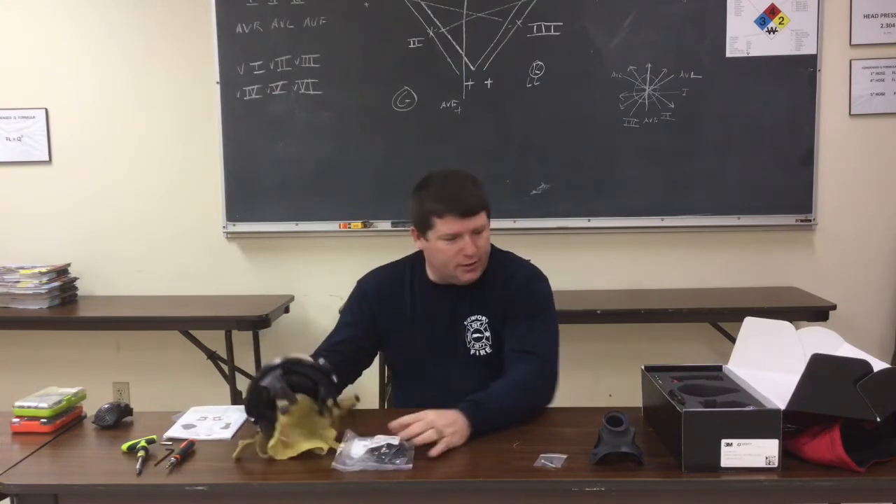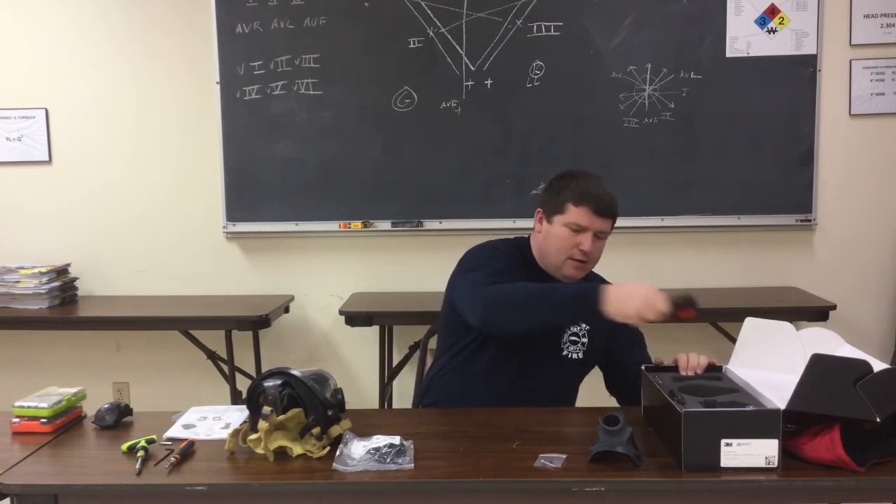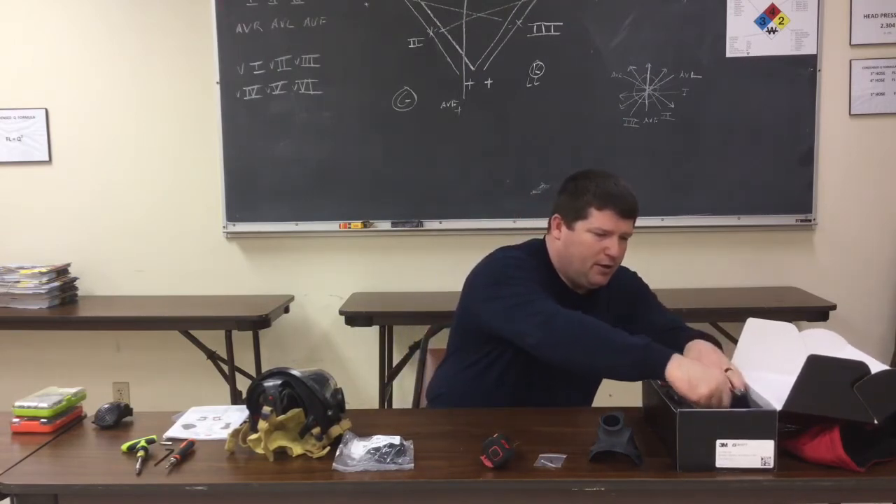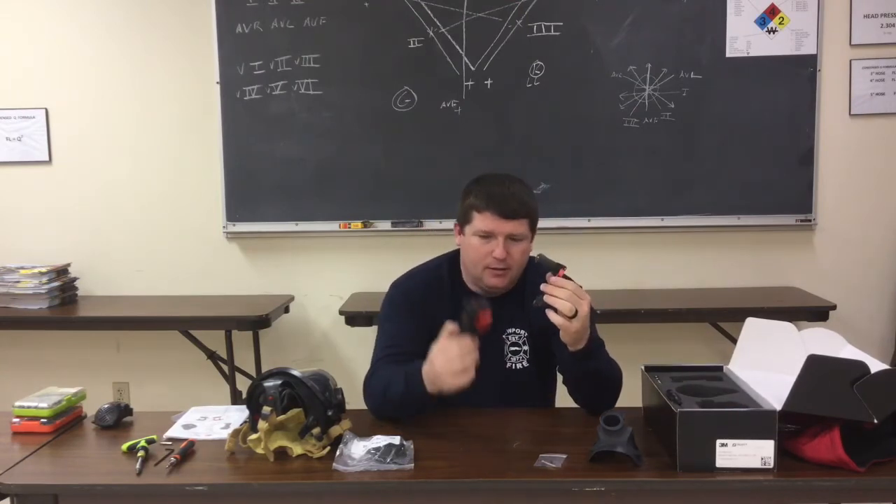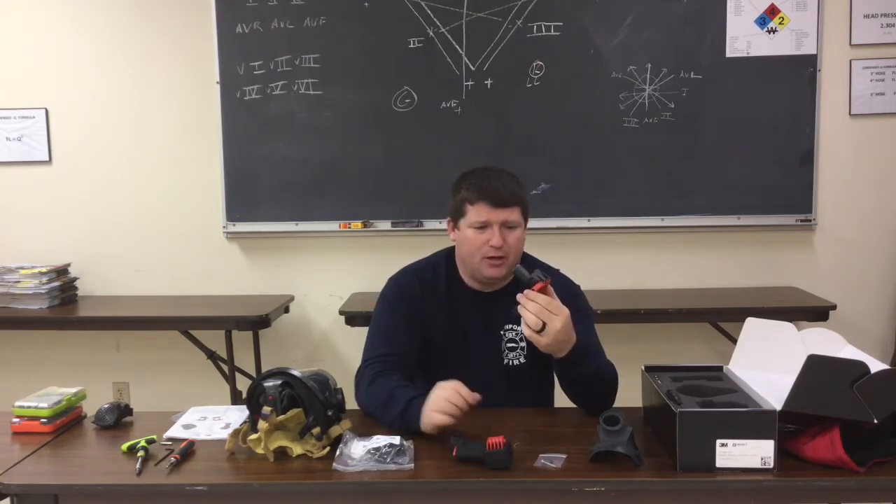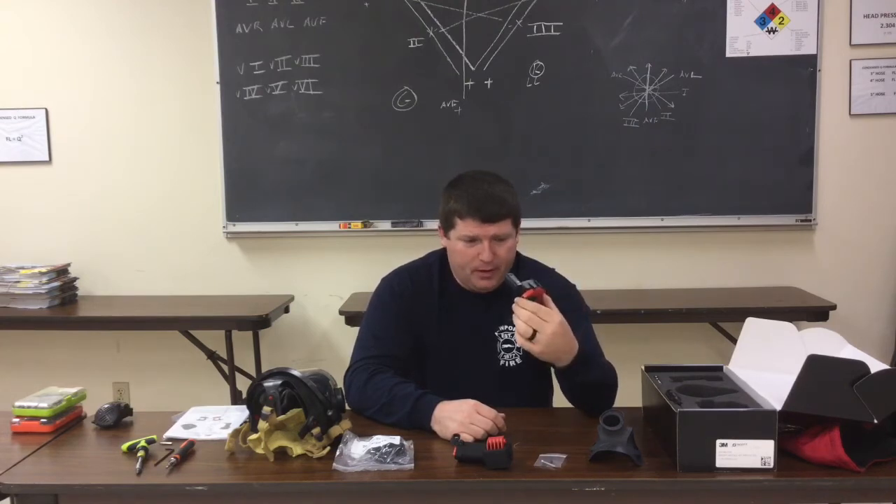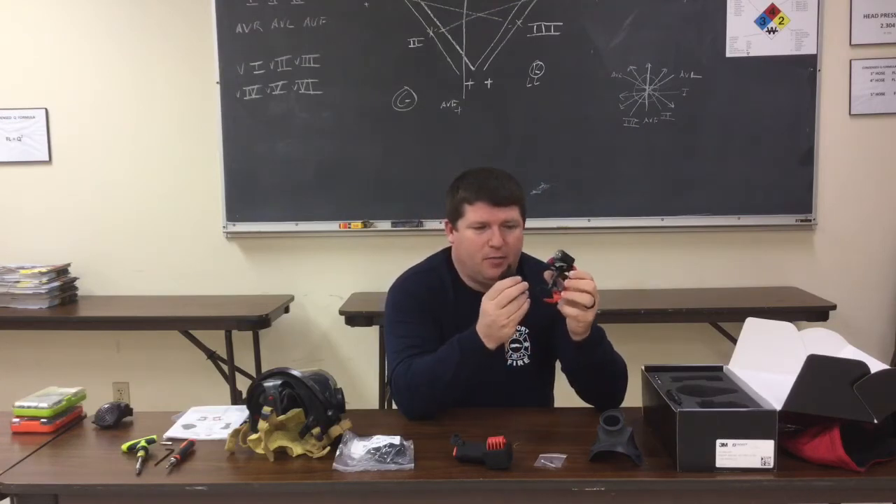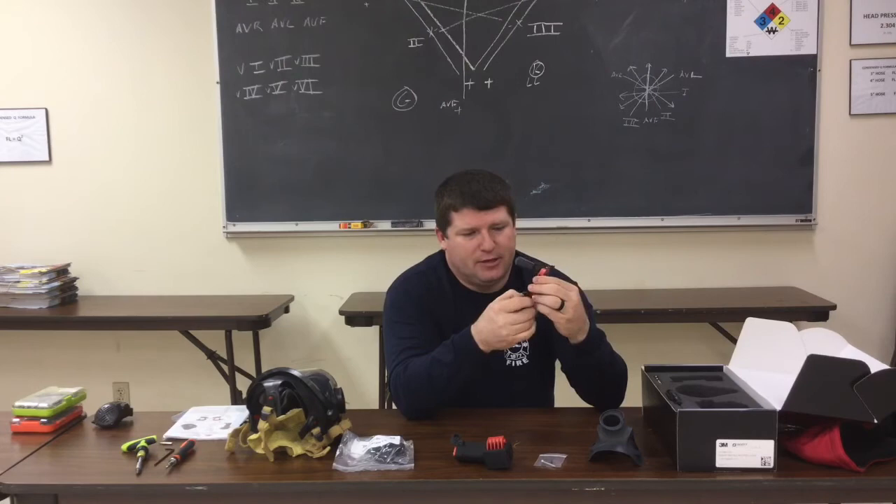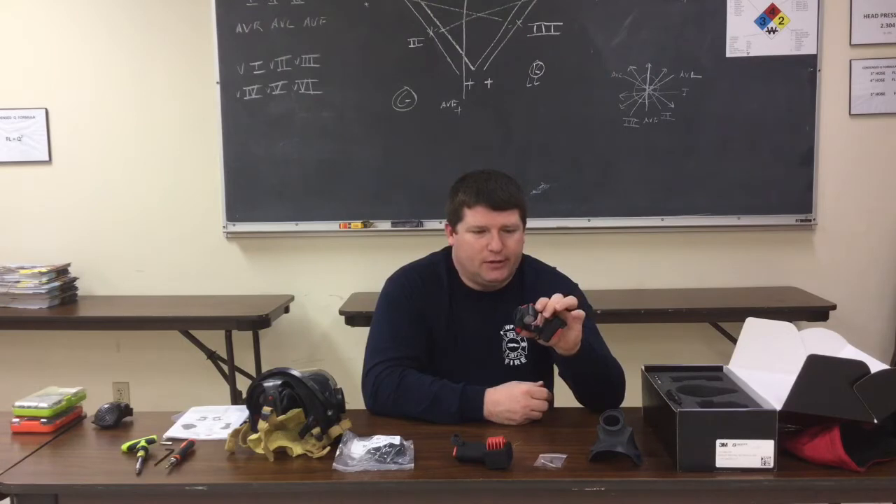So the first thing you're going to do when you get this, obviously make sure you have everything with it, and I'll just go ahead and set this stuff out. I recommend going ahead and installing the batteries in the in-mask display and in the thermal imager. The first time I put it together, I didn't put the batteries in the in-mask display before I put it in. This is designed to where once it's installed, you're not supposed to have to take this completely out. You can pop that loose, change your batteries, but it is still kind of a pain to get that out and back inside your mask. It's doable, but it's just a lot easier to do it before you install it.